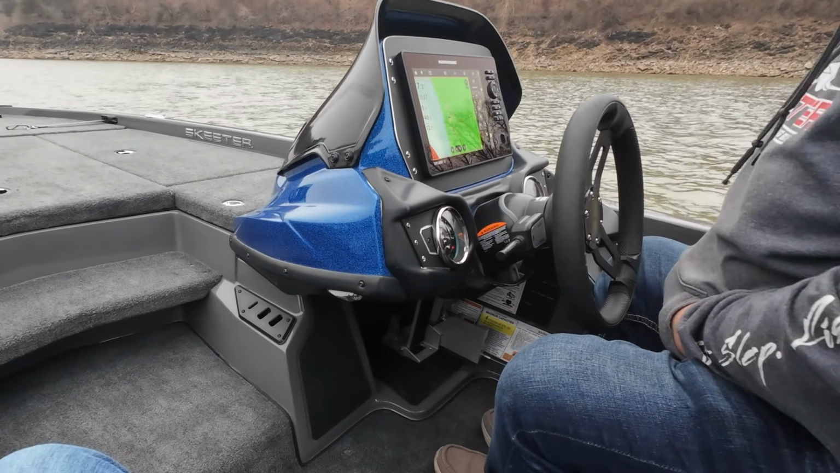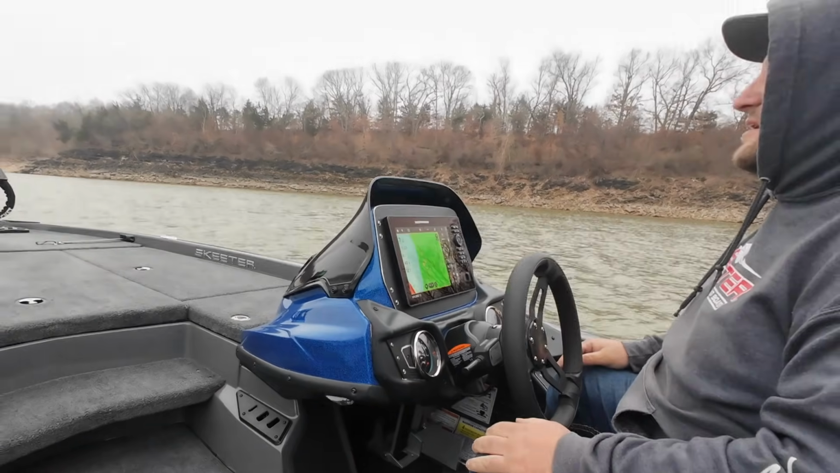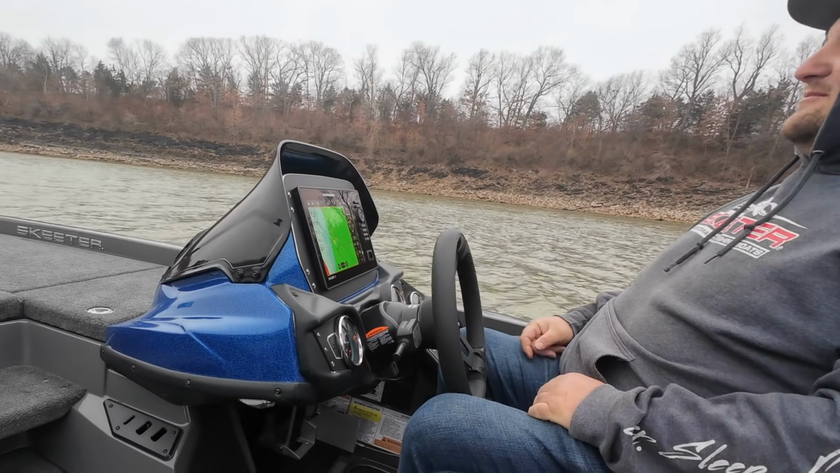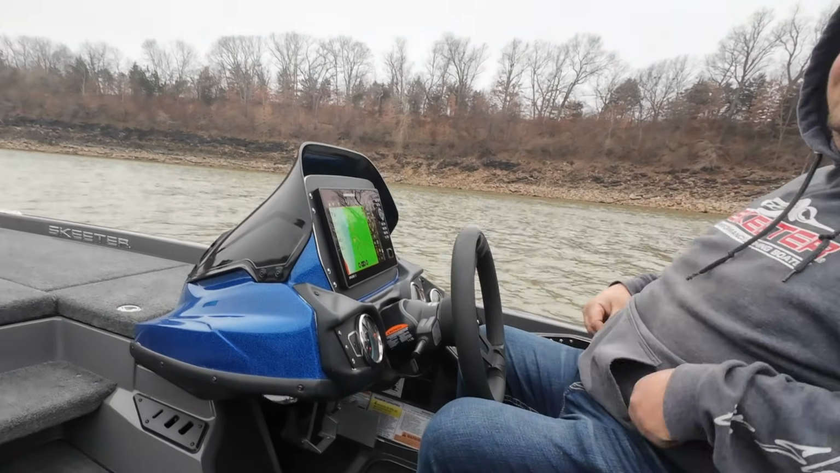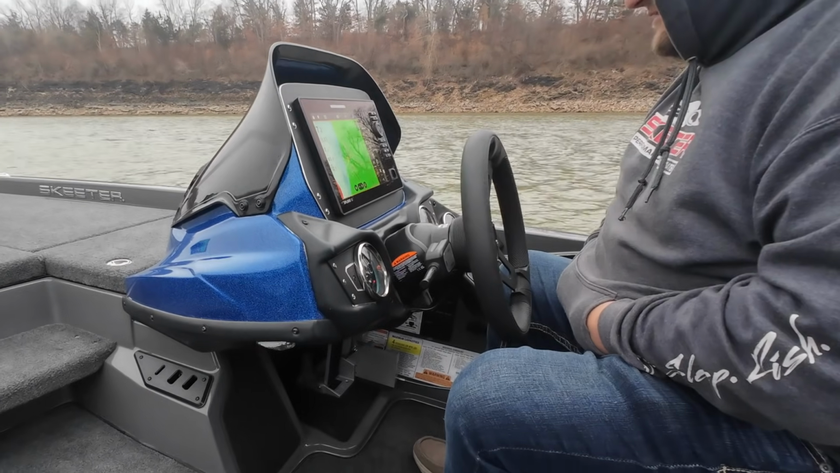Yeah, it's almost a must-have for me because I will get so turned around. Like if I'm fishing a spot with multiple waypoints, I'll be sitting there, my boat's a circle, and I'm like, well, it's over there. No, it's not. It's over there. But yeah, it's definitely a must-have.